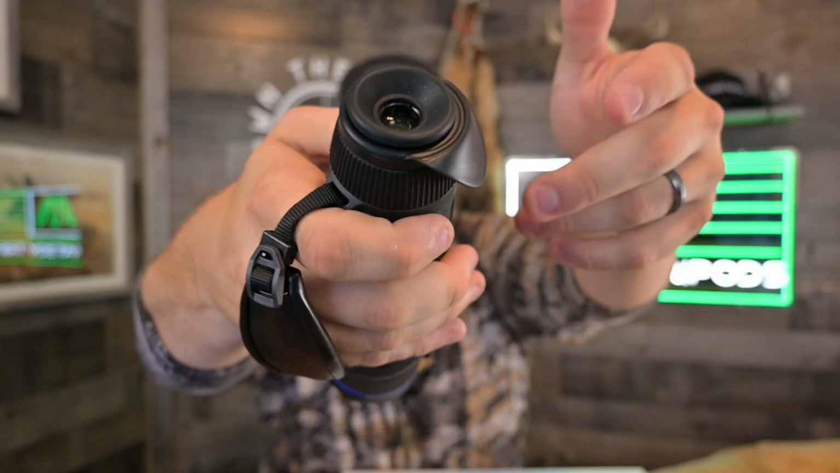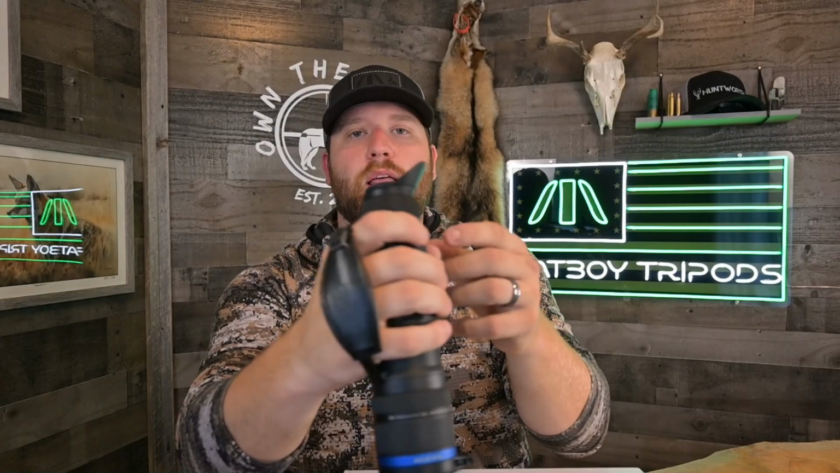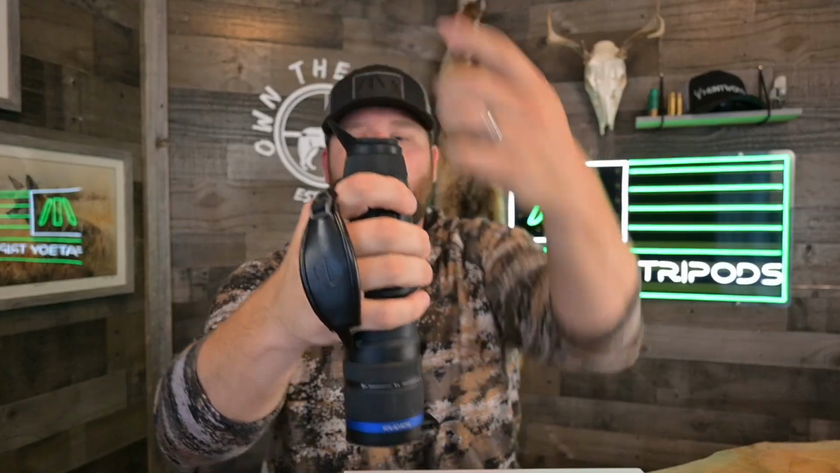and it's meant to go up or down. It won't break over time. I really like what they did there. It's also fully reversible, so you can just move it to whichever side you want and put it up to your eye, and it will kind of cover the outside edge of your eye. Very, very comfortable eye cup. No complaints with that whatsoever. I think they did a great job.